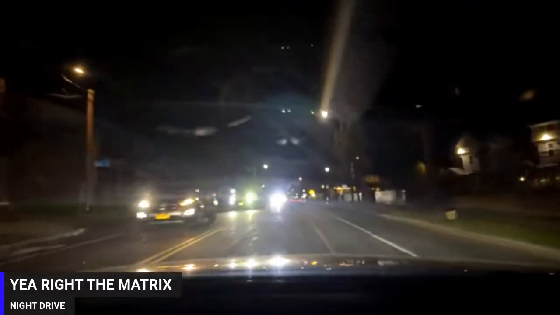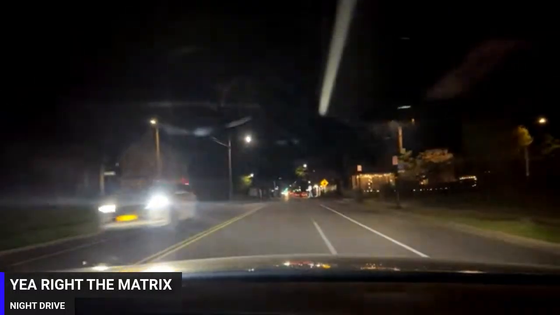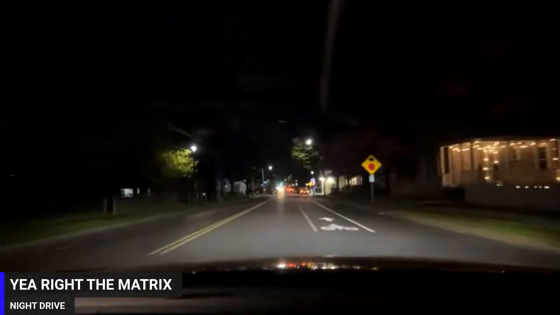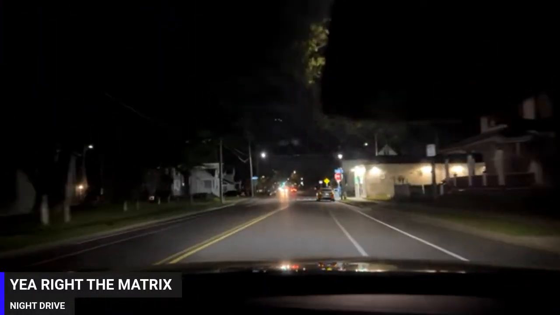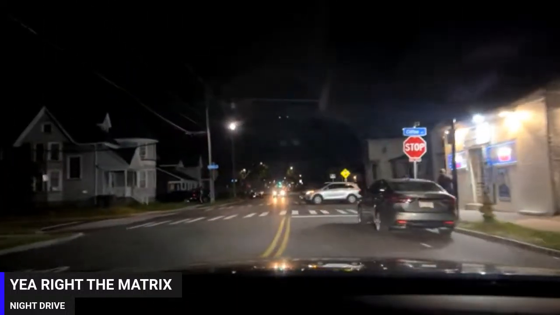Jefferson Avenue. There's nothing really goes on over here, really. I mean, it's a fucked up area. Shit does happen, but not like it does on the other side of the city. Oh, they're chasing somebody. I hear the sirens.